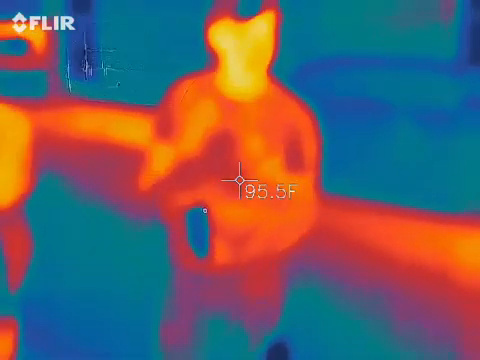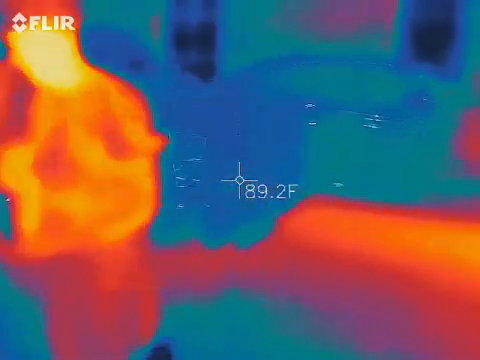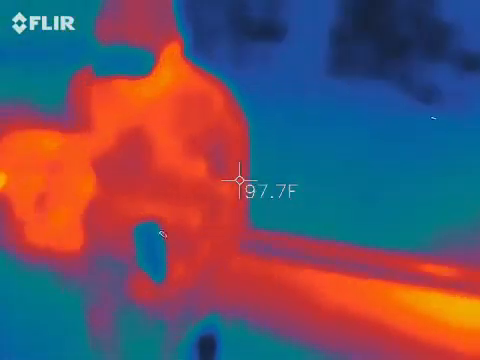These, for example, are going to measure 3 different types of electromagnetic fields.